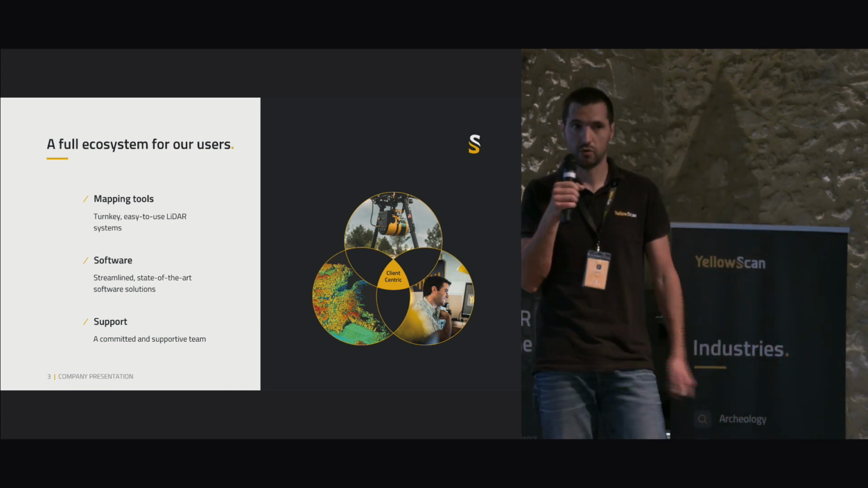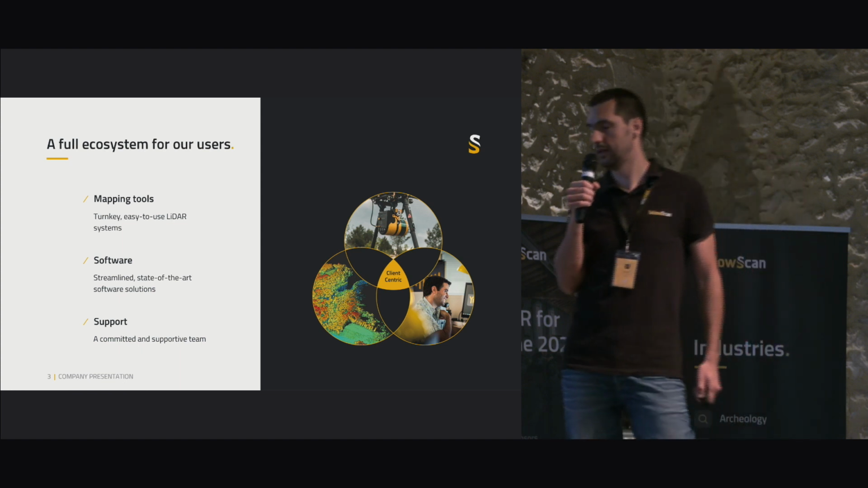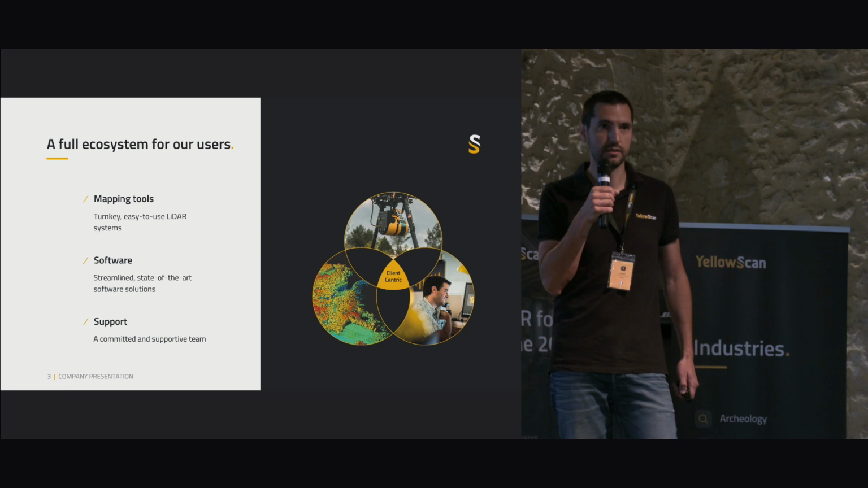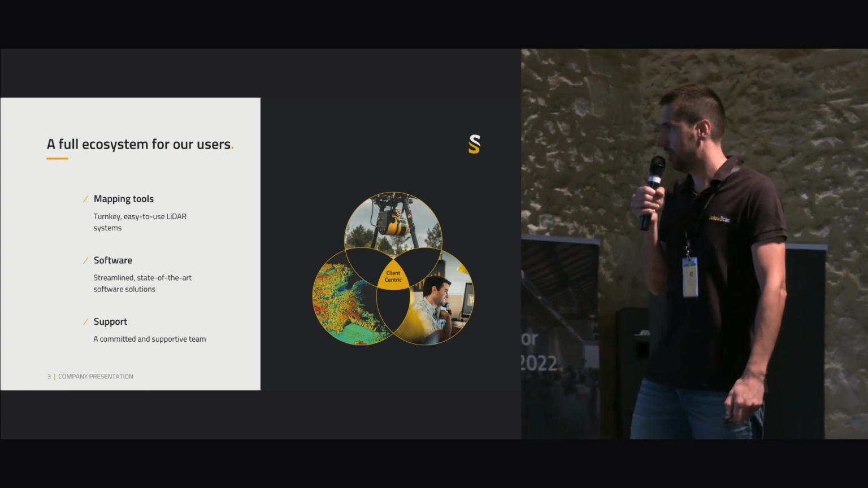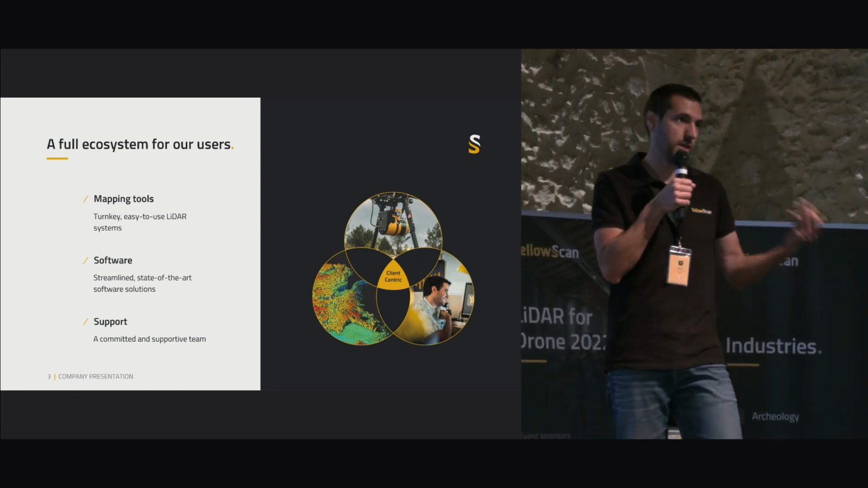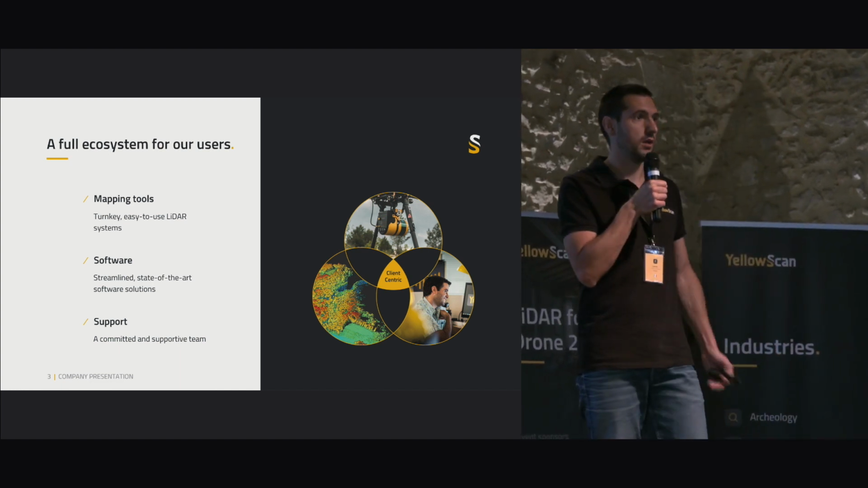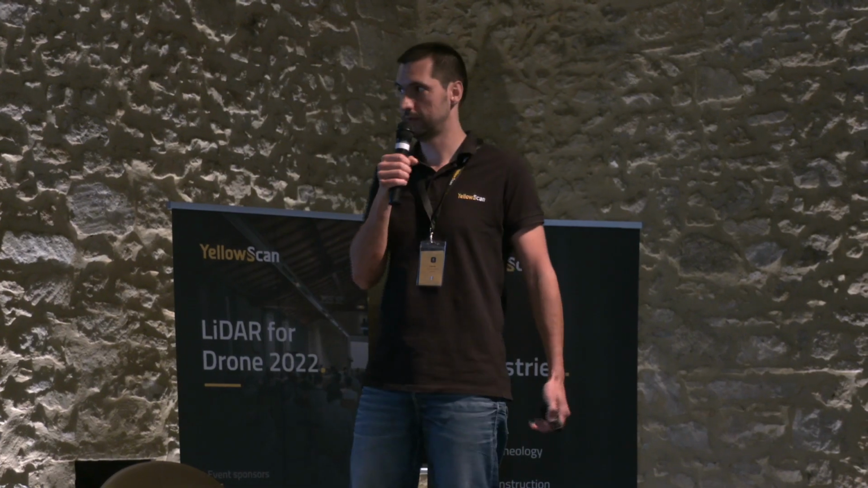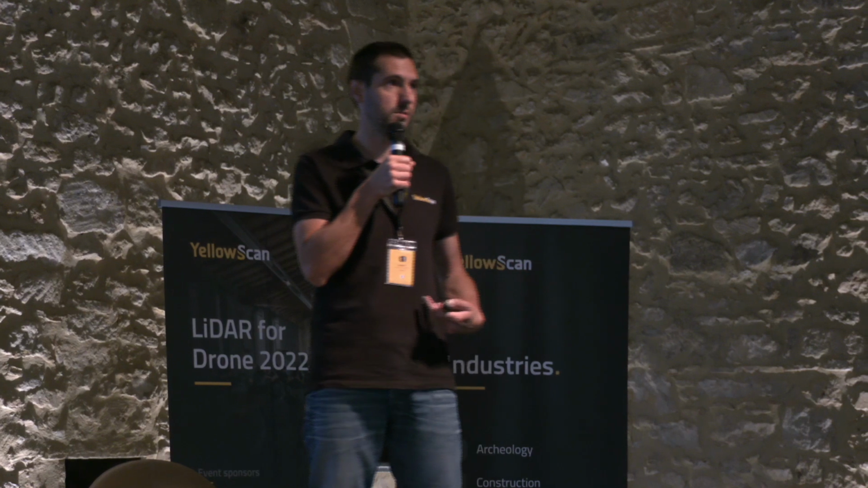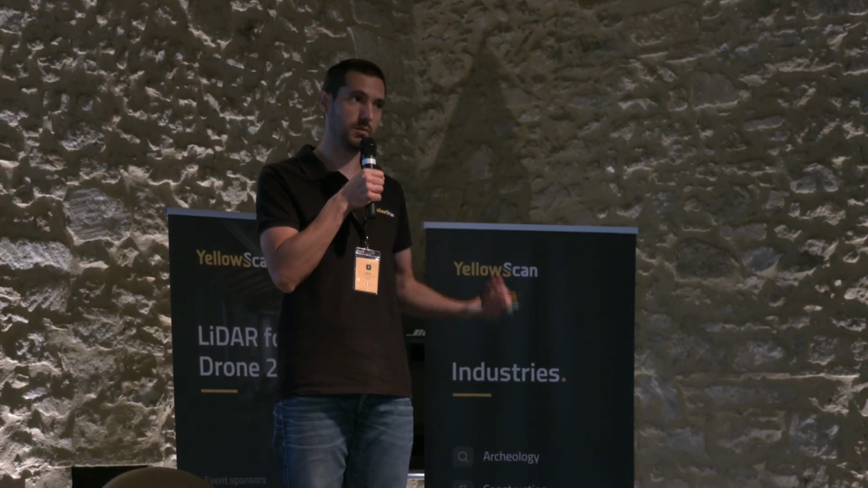Software as well, so we have our own software team at YellowScan and we're developing crazy software. The software is designed to have easy and fast point cloud generation and visualization. Then we can do some processing. And of course, the third pillar of our solutions is services, including calibration, training, support, and so on. I'll go through these three topics during this presentation, so you get a clear overview of what we are offering, or at least an update.